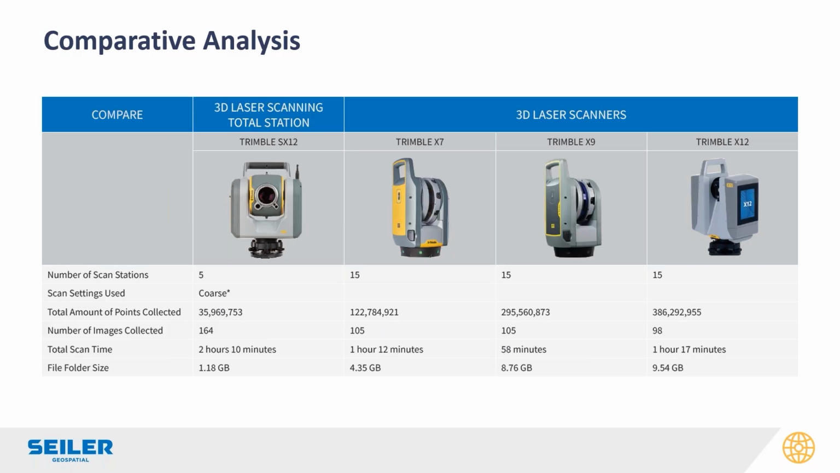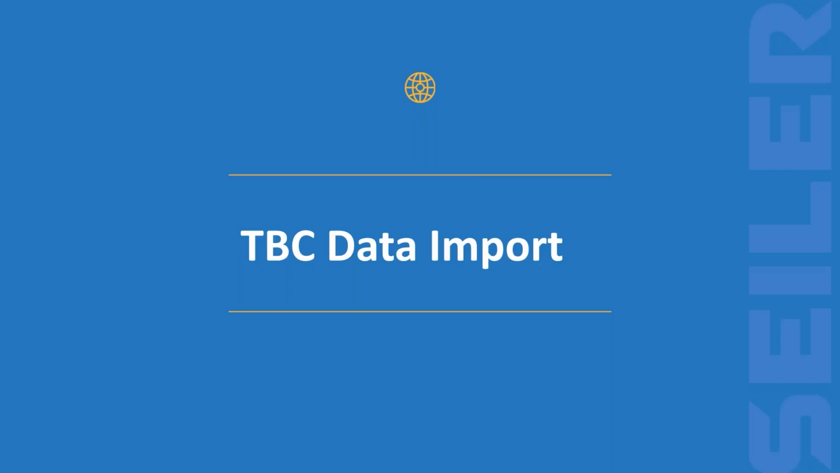And this is the main analysis of that document. It compares the SX12 with the other 3 scanners, and you can see that the X9 is probably the sweet spot of efficiency in this portfolio. It took the shortest amount of time to do the 15 scans, and probably gave one of the higher qualities of data.